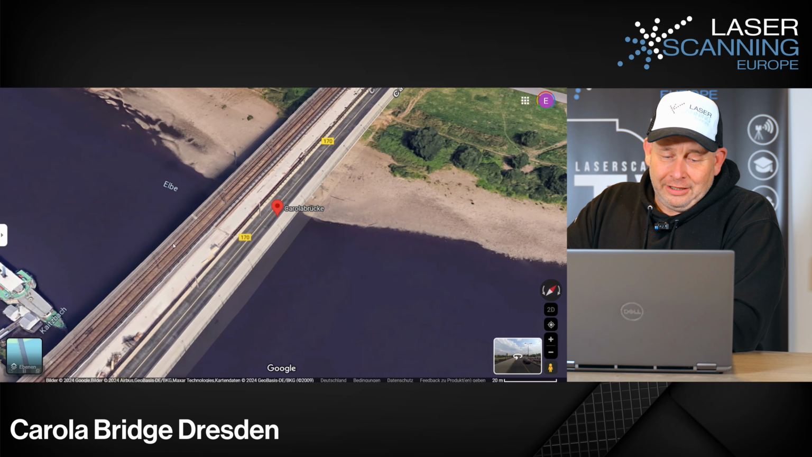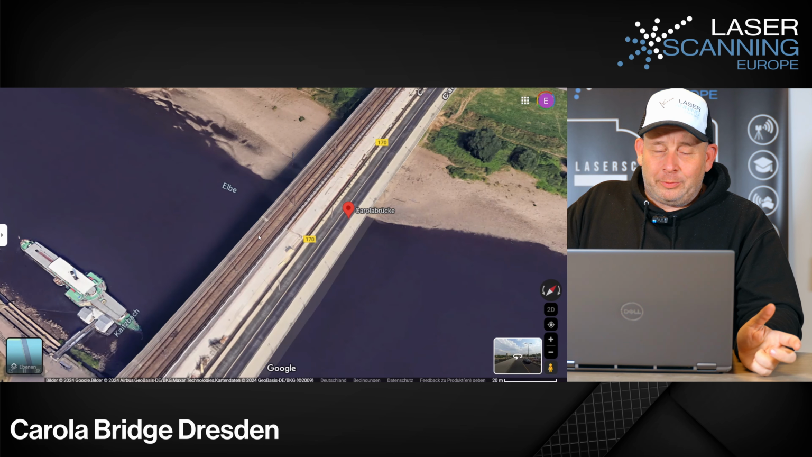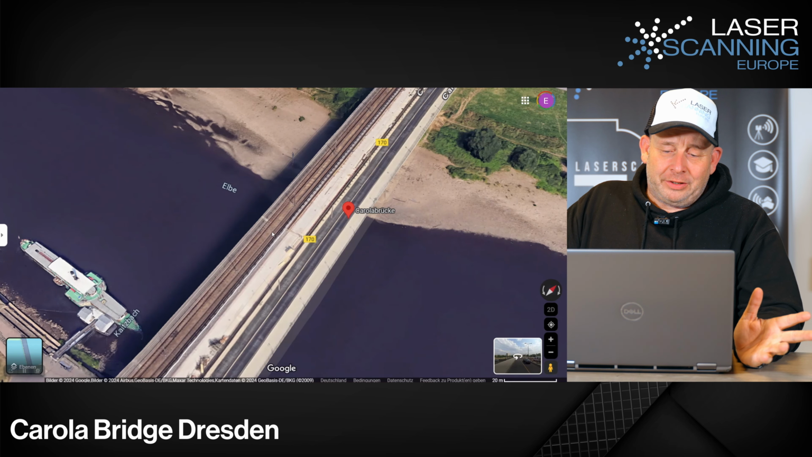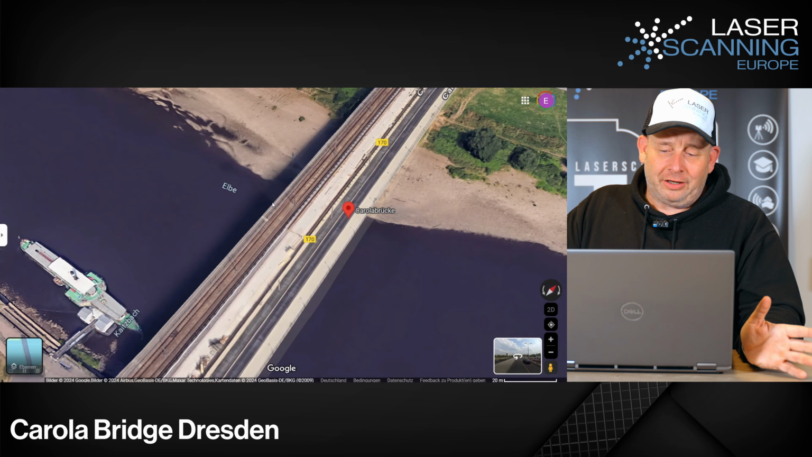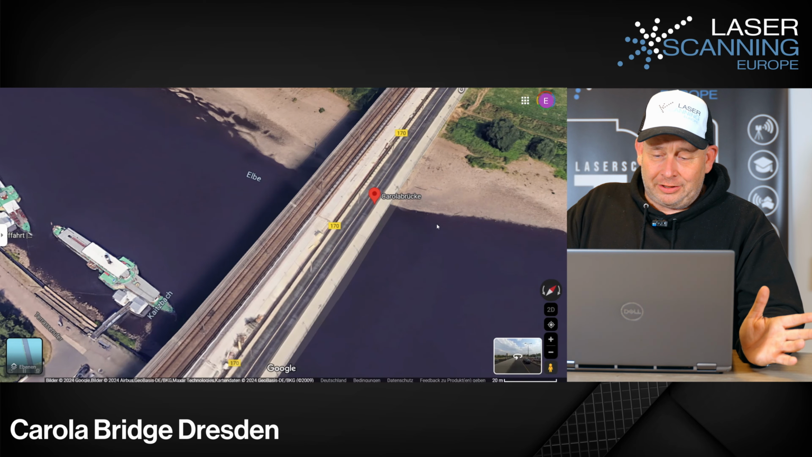This part collapsed on the 11th of September 2024. Luckily, at 3 in the morning, about 15 minutes before, the last tram passed this area, and then the bridge collapsed, and luckily nobody was hurt, but the bridge actually collapsed totally.